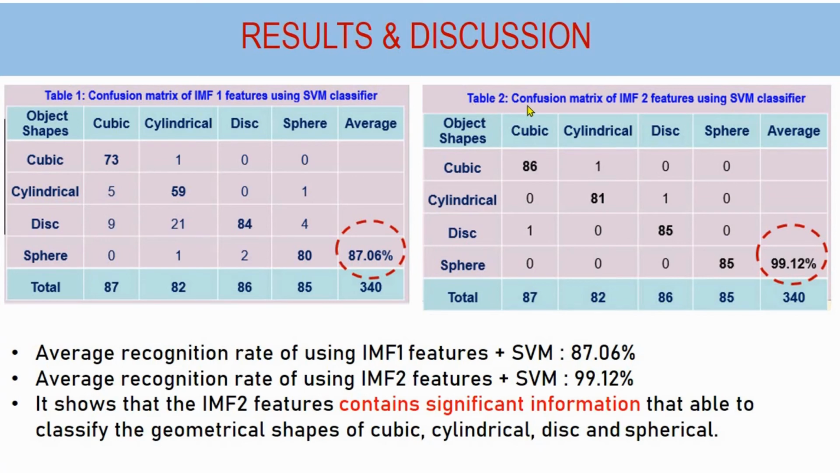Table 2 shows the confusion matrix of IMF2 features using the SVM classifier. The average recognition rate achieved is 99.12%. In terms of shape, the sphere shows a perfect recognition rate. Based on the obtained result, it shows that the IMF2 features contain significant information that is able to classify or recognize the geometrical shapes of cubic, cylindrical, disc, and sphere.